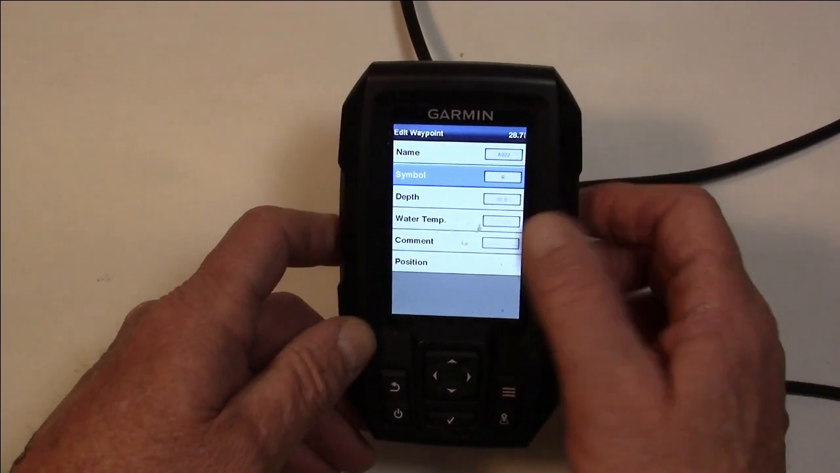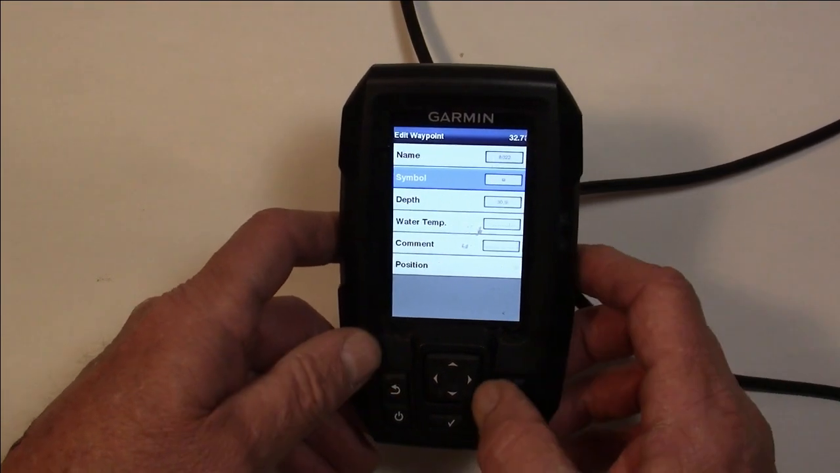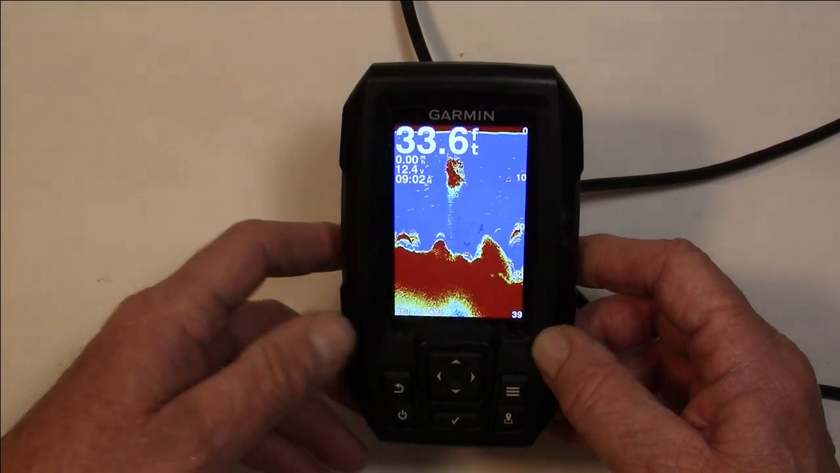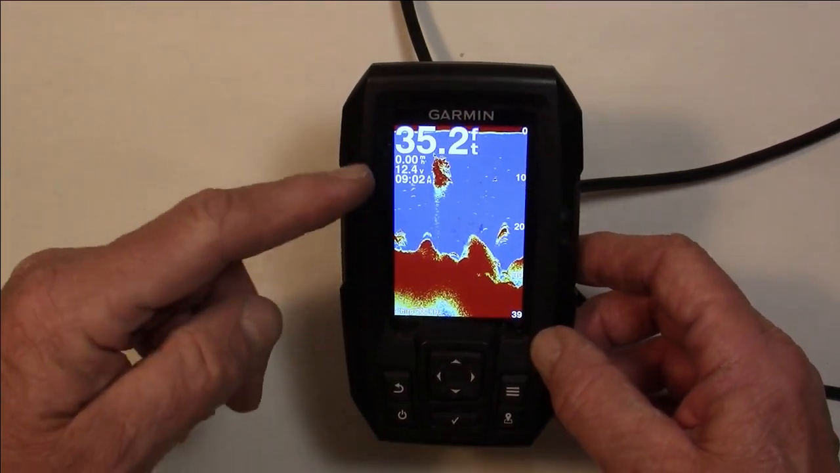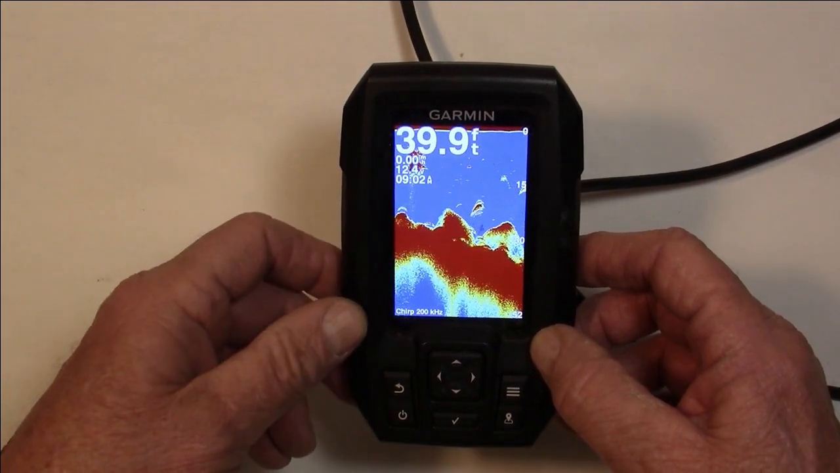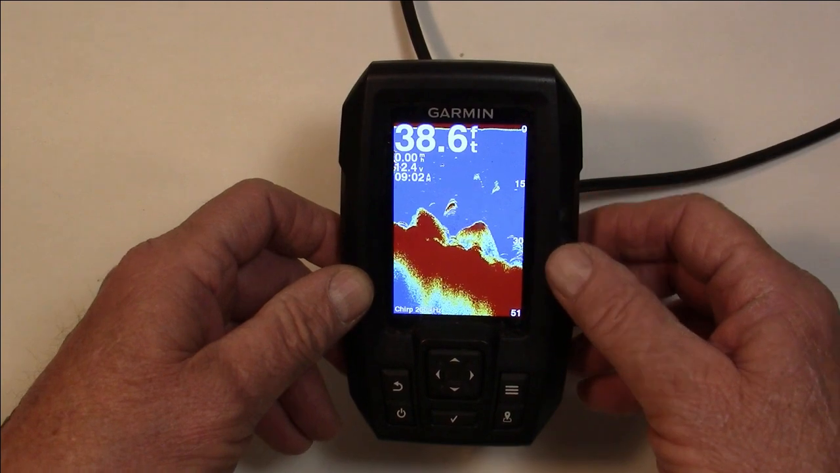If we want to put any other comments or positions or stuff like that, we can do that. But at that point in time, once you've got it named and marked, you just turn around and go backwards. Now, because we're in simulation mode, this is not going to show up later on our map. So we won't have it show up. But that's as simple as it is to set a waypoint.